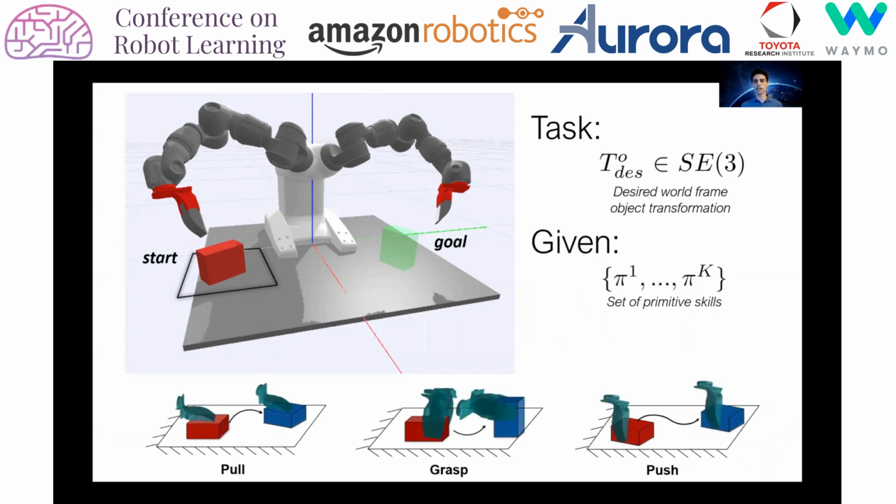Assume the robot is provided with a set of primitive manipulation skills, along with a high-level sequence of the skills that should be used to complete the task. With this information, a system must then decide how the robot should use the skills at each step to move the object to the goal.